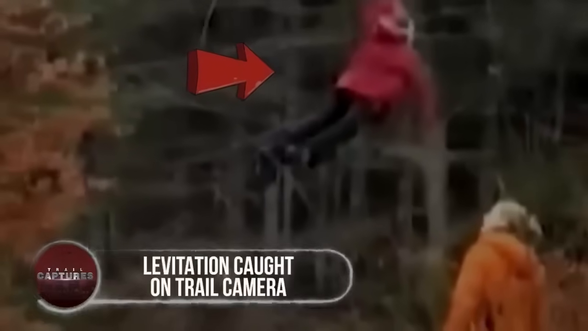Leviathan caught on trail camera. Prepare to be amazed by this startling incident captured by a trail camera. The footage reveals a truly astonishing sight: a girl seemingly suspended in midair, while a woman in an orange bomber jacket watches in awe. The girl's ethereal appearance gives rise to intriguing speculations.